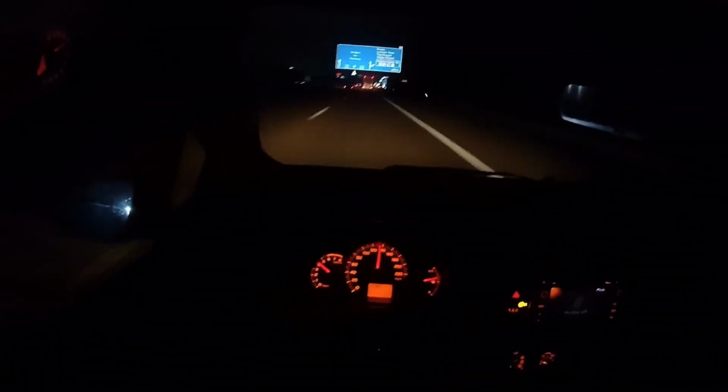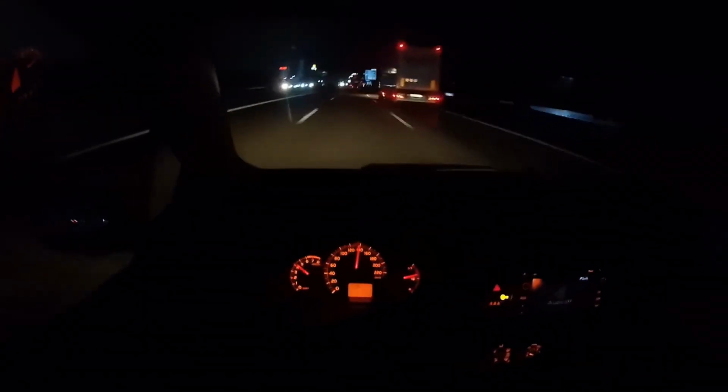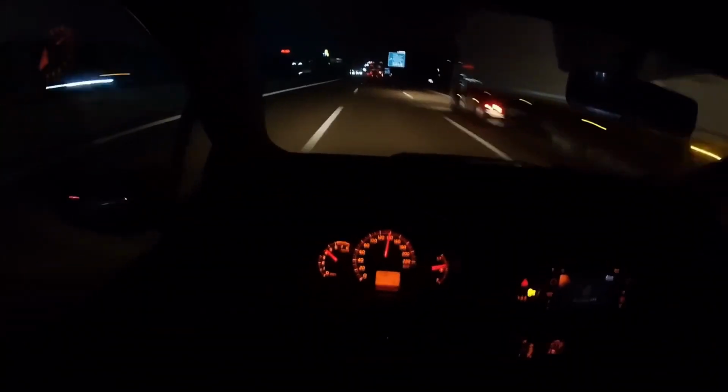You know, unlike in Istanbul or England, there's no talk here about the far right lane being empty. I've reached 140 now. Look, before I even got too close to his rear, I immediately signaled to the left. I've made my intention clear and I'm continuing.